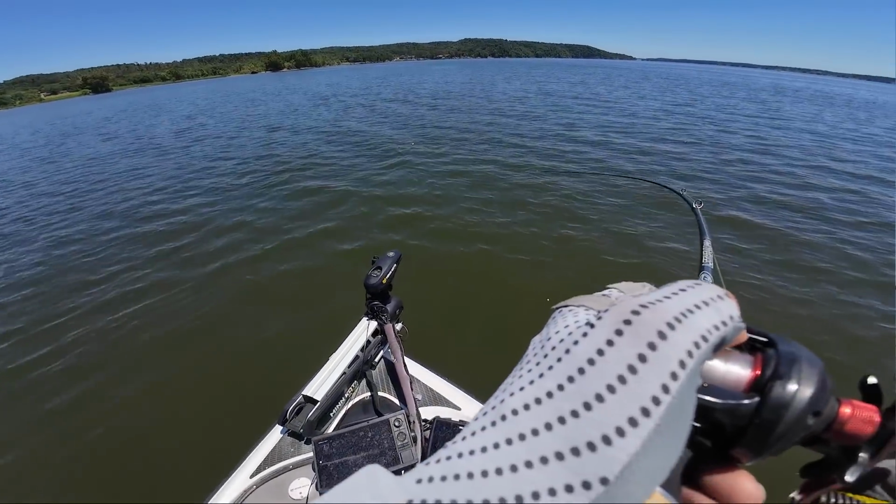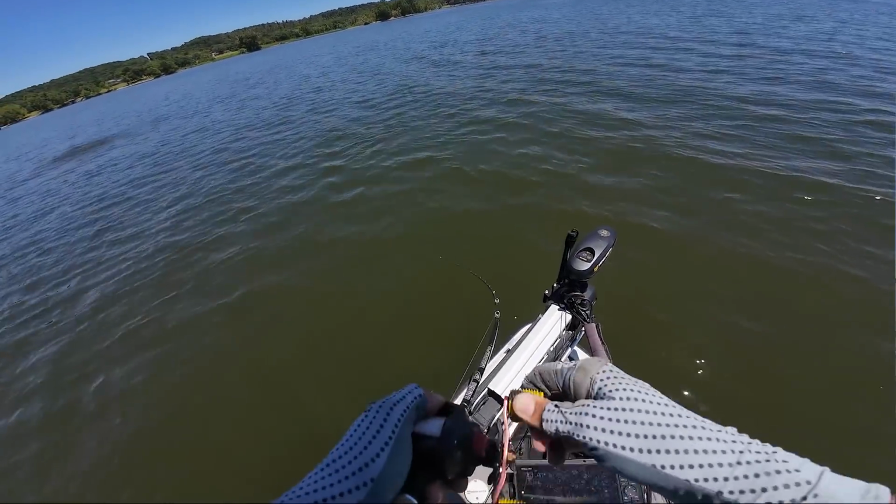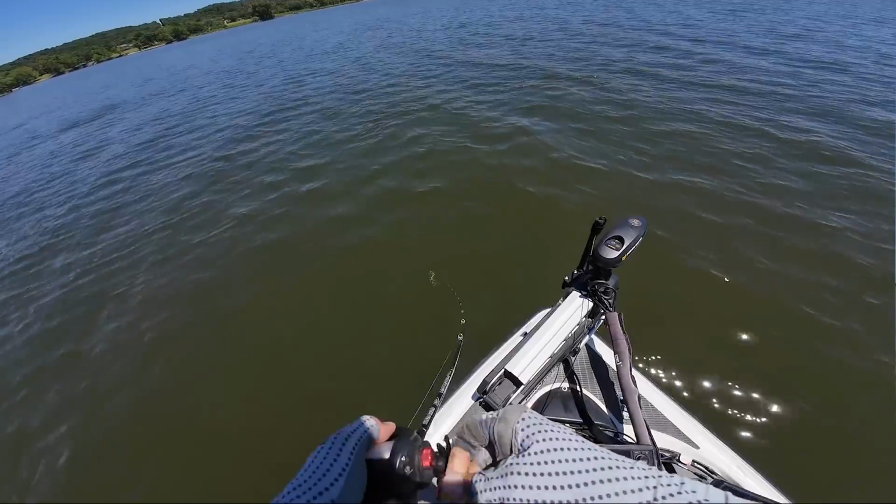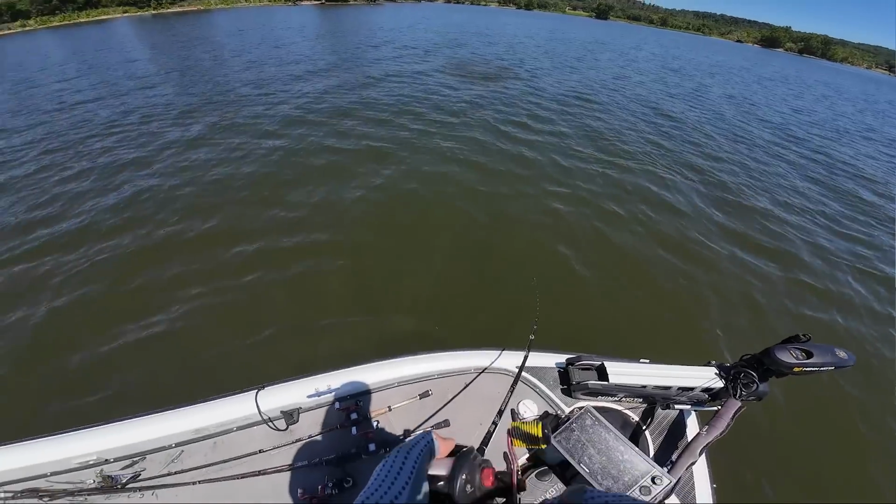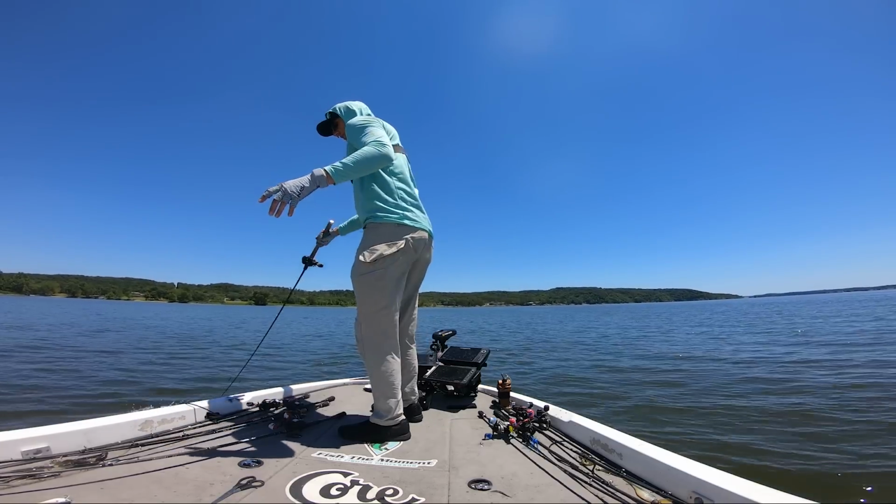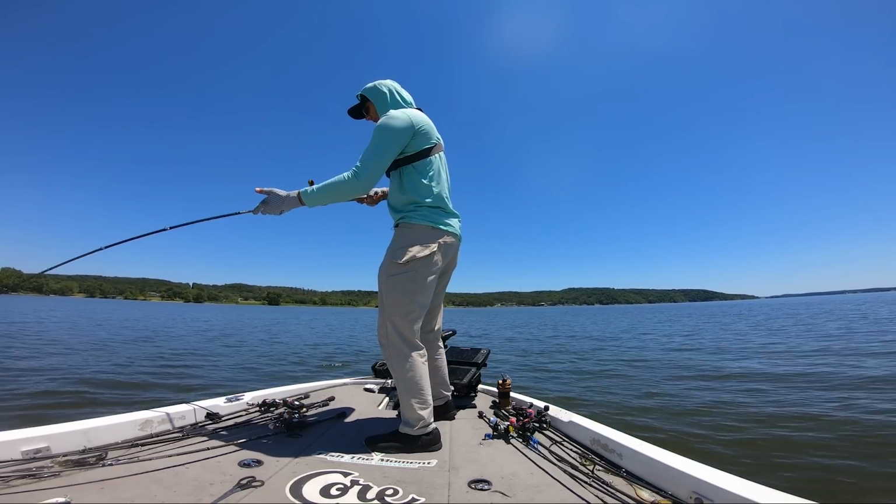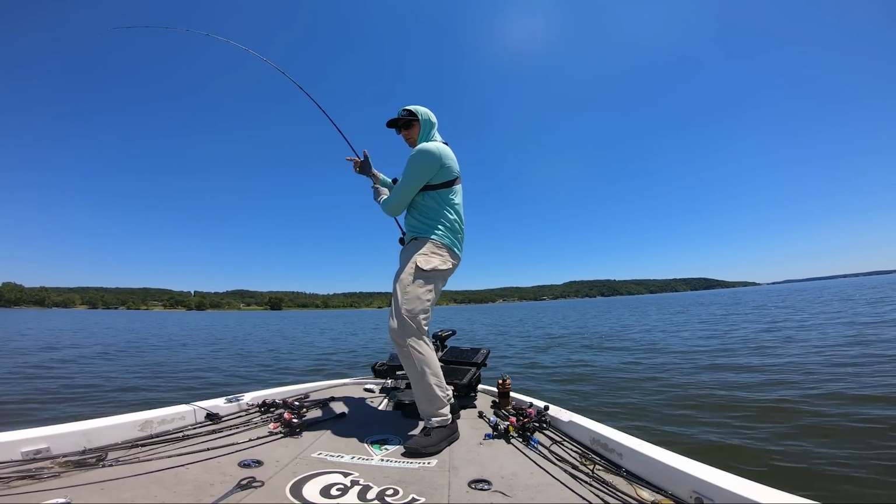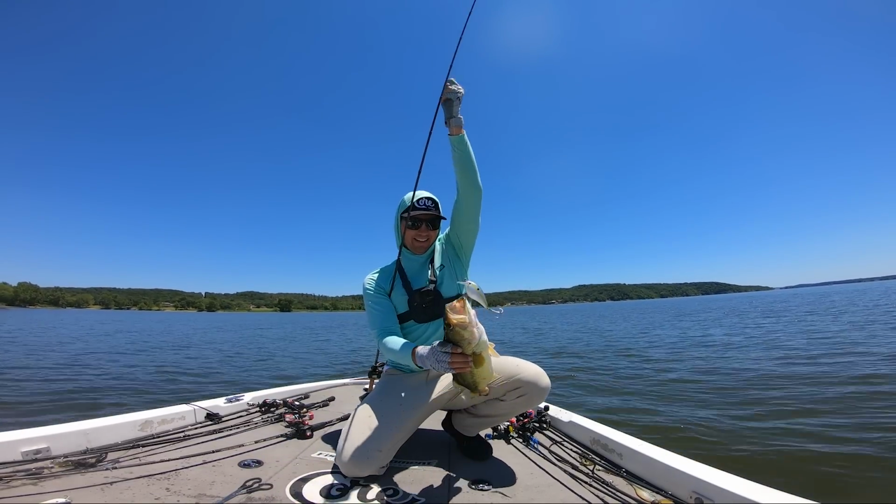Got him. There we go. Good one. Man, just keep having to change angles and burn that crankbait. They want the crankbait. They don't want anything else right now, which is really weird. But I'll take it because these are freaking good fish, and I'm not complaining. Oh, good one. Freaking tank on the crankbait.